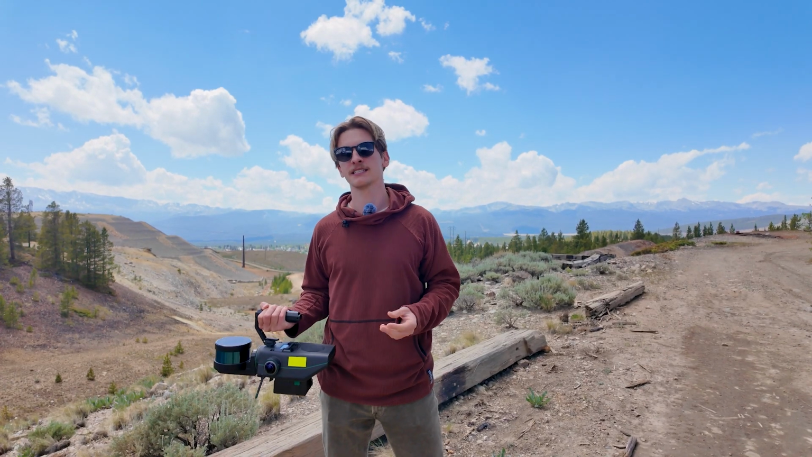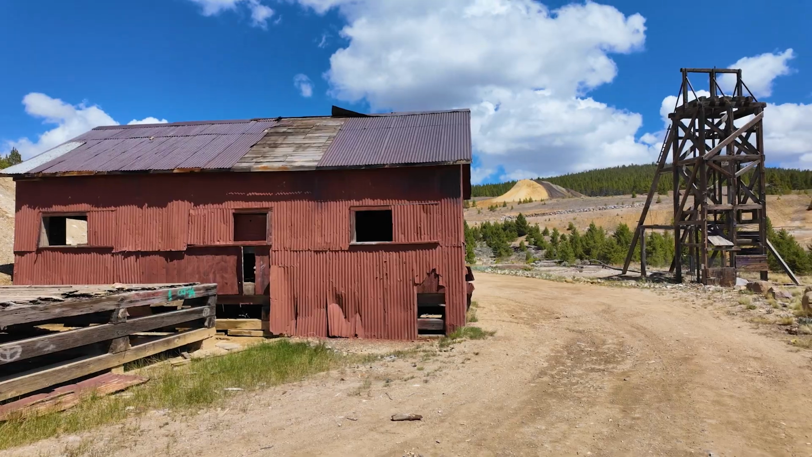We thought it'd be cool for you guys to take a walk through mining's history and capture some scans of the old structures of Leadville, Colorado.